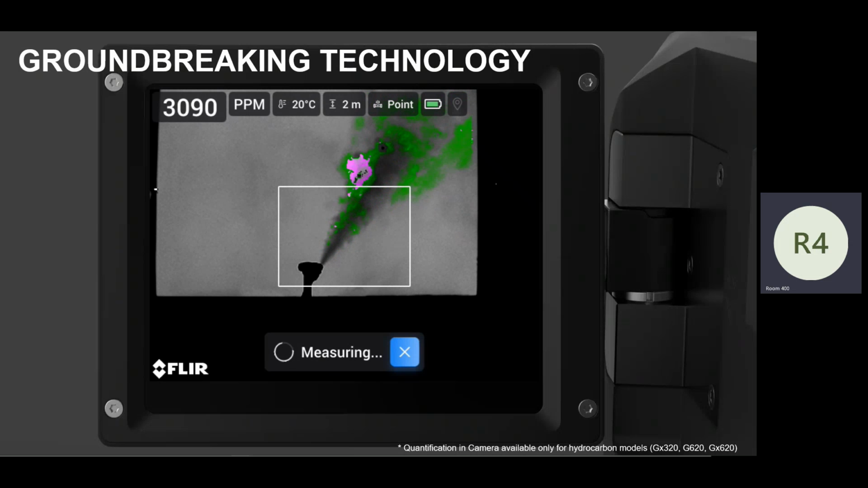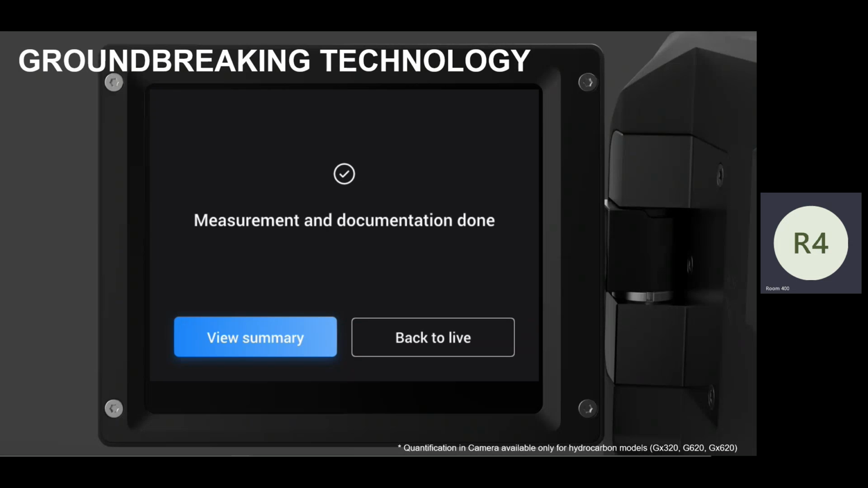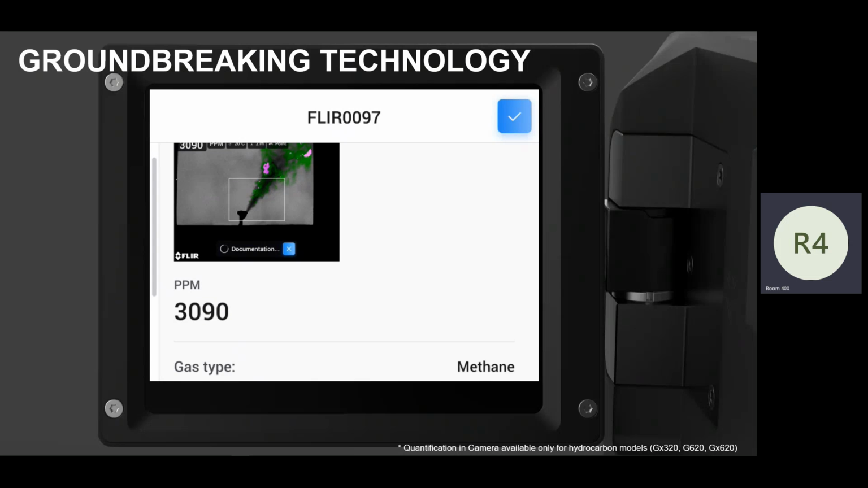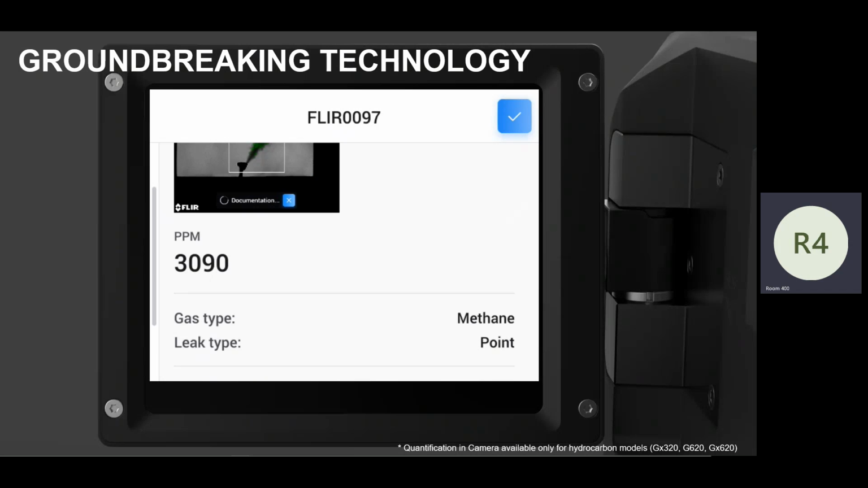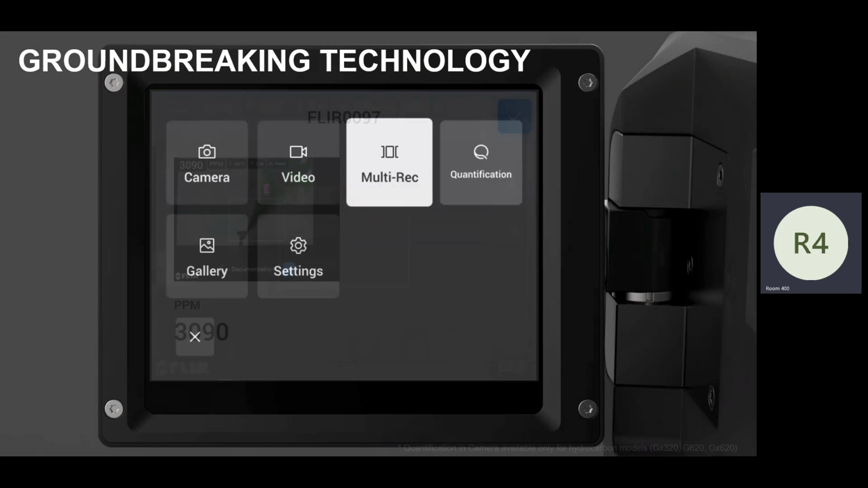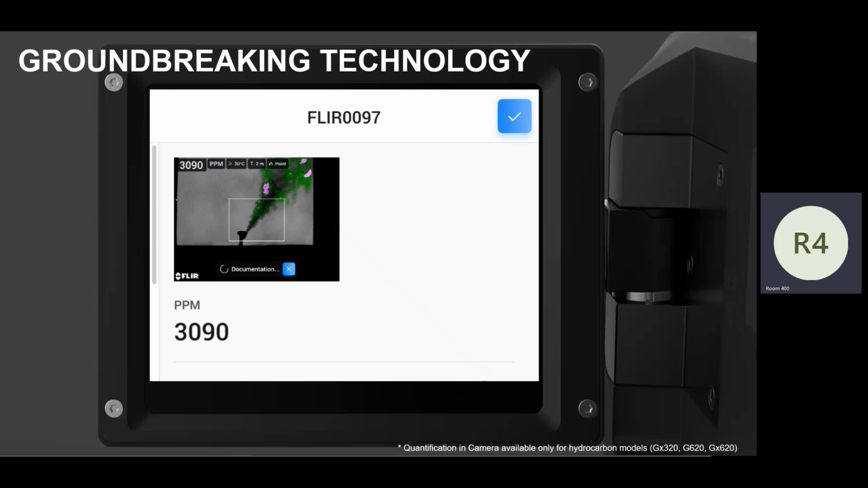You're going to have your ppm meters numbers. This is not ppm. This is ppm meters. You're going to have your documentation or your number. And then when you're done, simply tap summary, and it's going to spit out a single image of what we were just looking at, right? With the number on there, your ppm reading number there, and you're going to have all of the data.